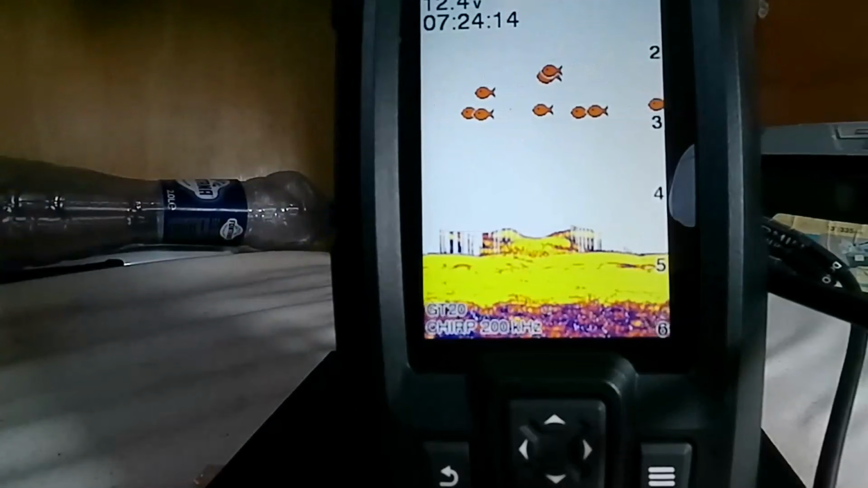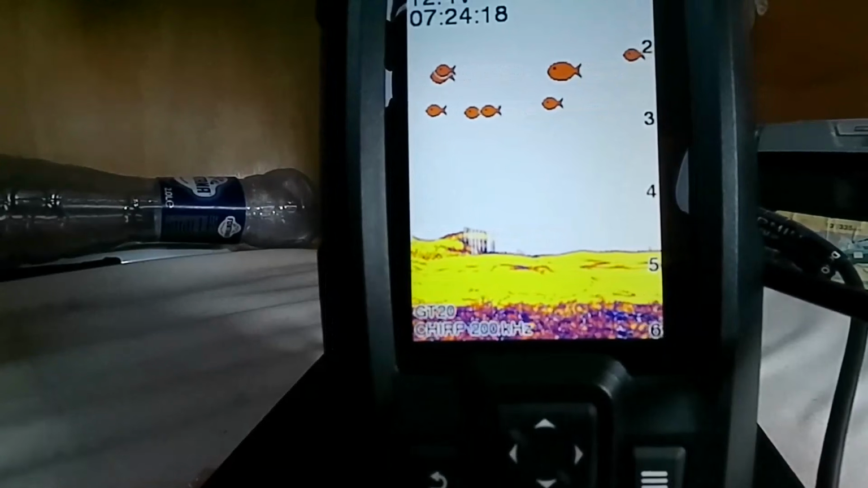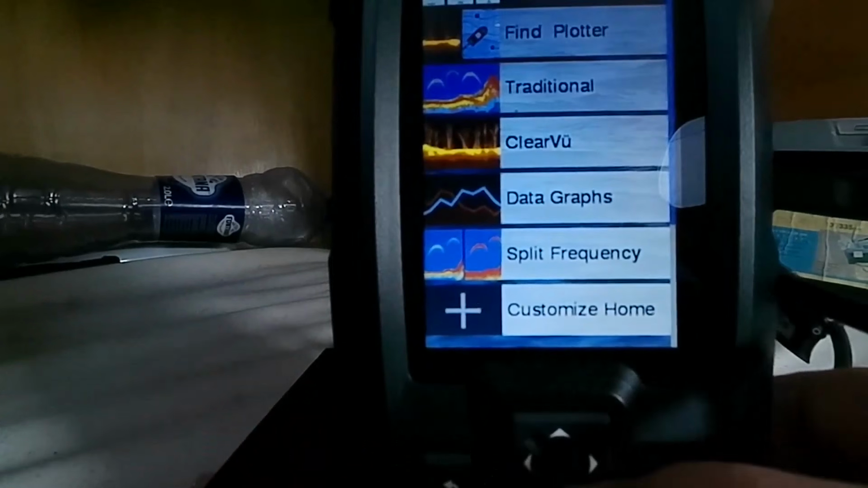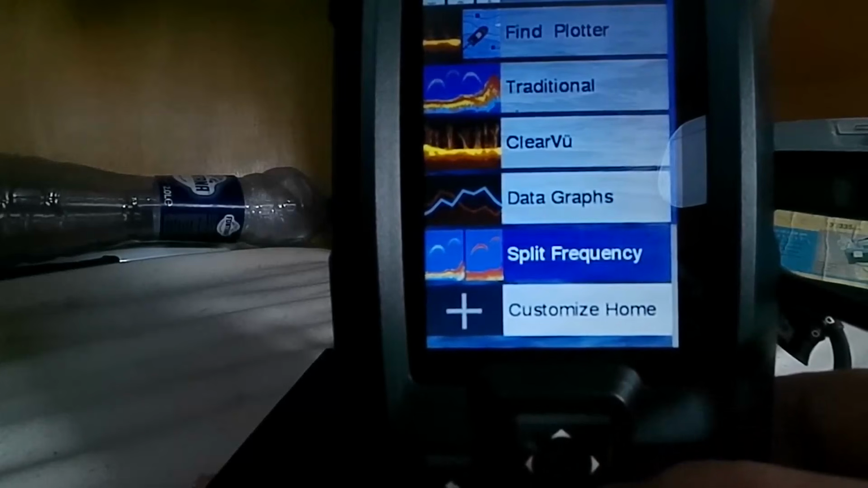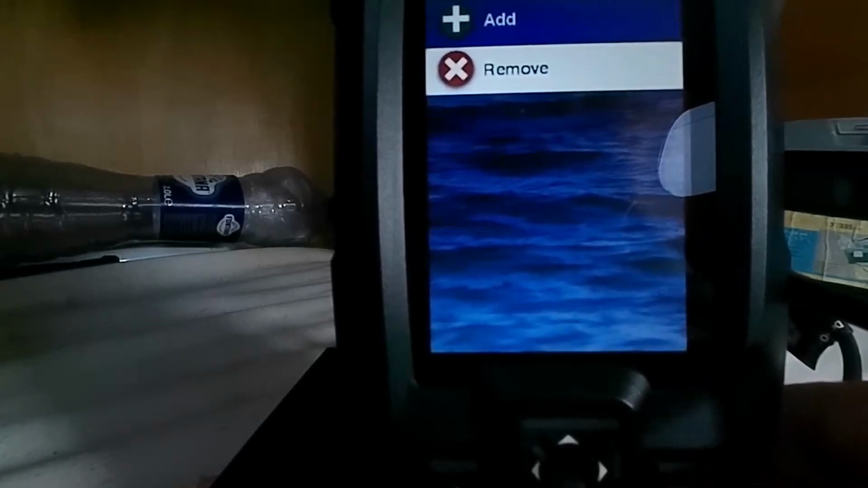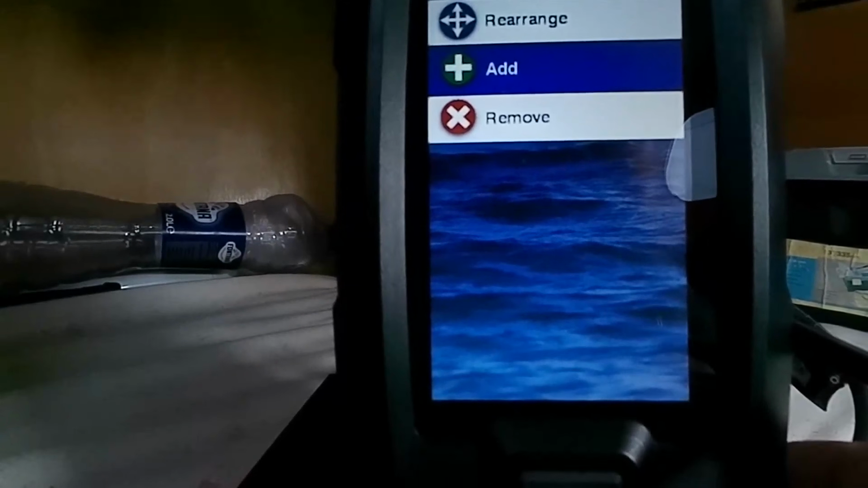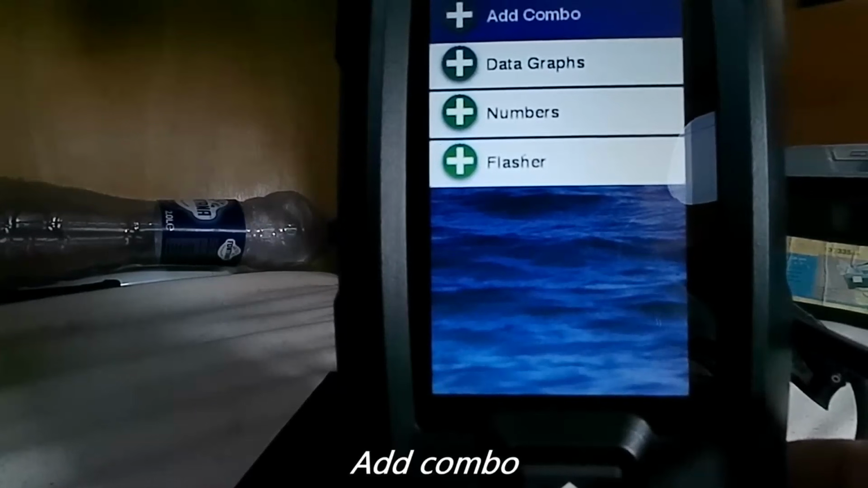Now, there's another thing you can do with Garmin. If you want to have your plotter and fish finder on your screen, go back into menu here. Customize home screen, which is down here. Okay, rearrange, add. We're going to add to our home screen. It's a bit difficult on this small screen to film it. Press the OK button. Add combination. Yes, we want to add a combination.